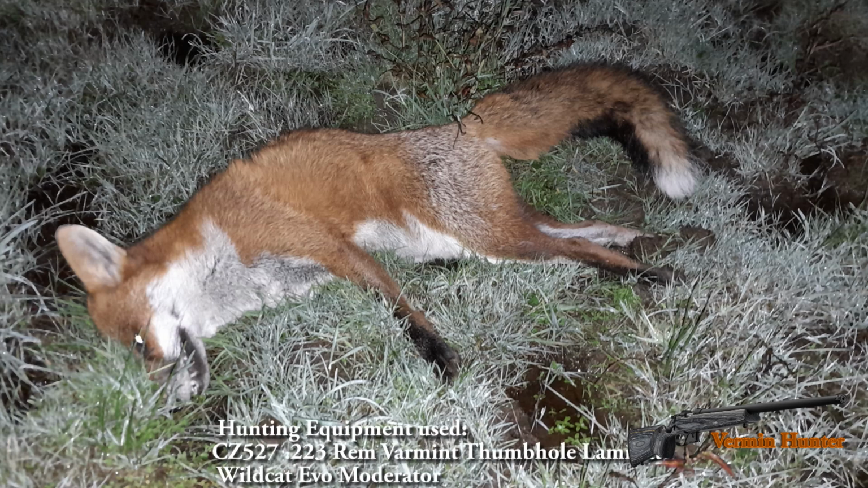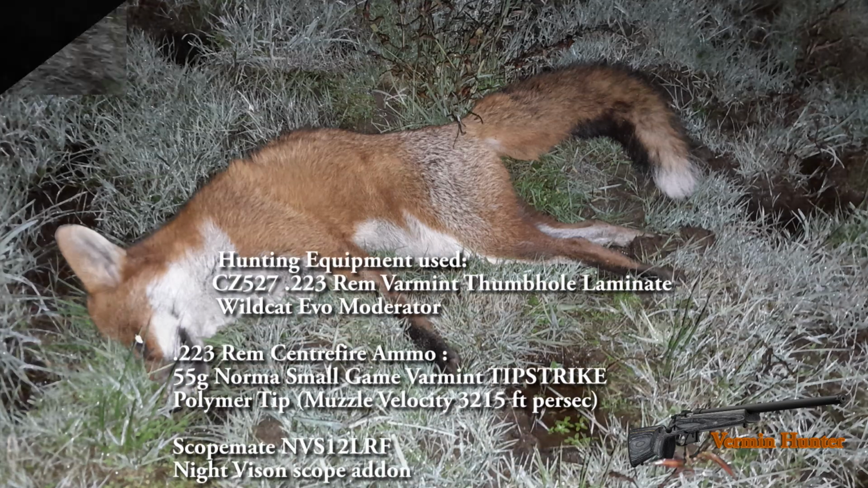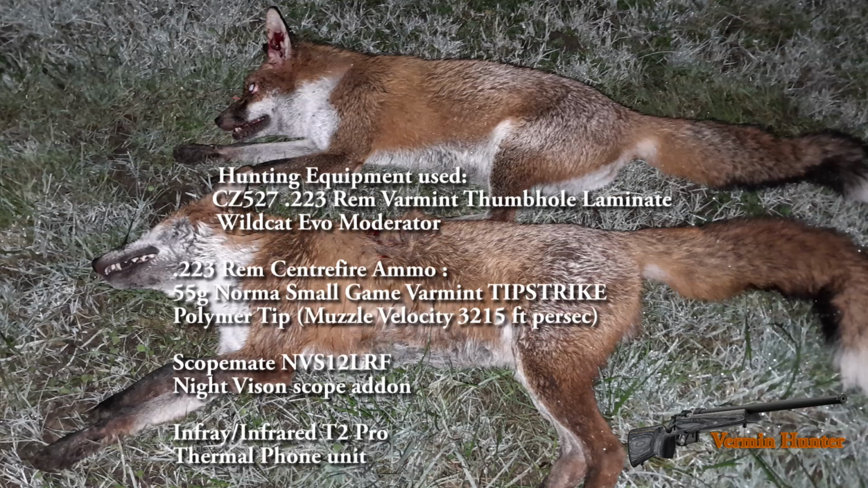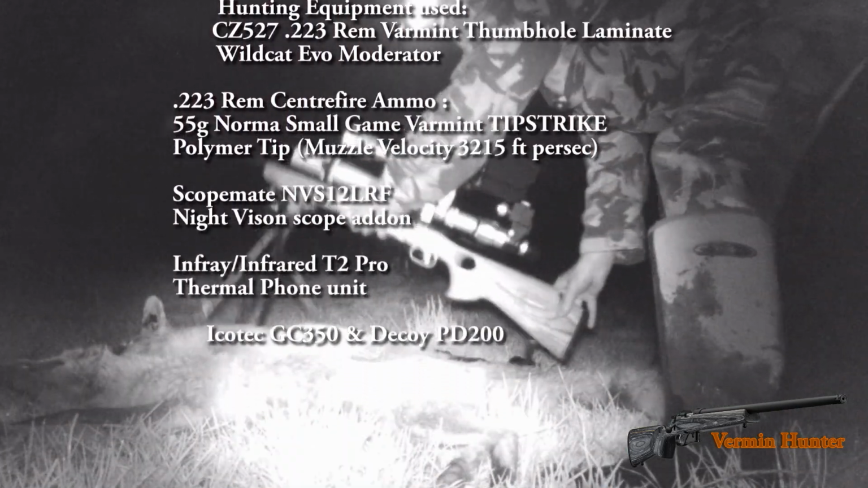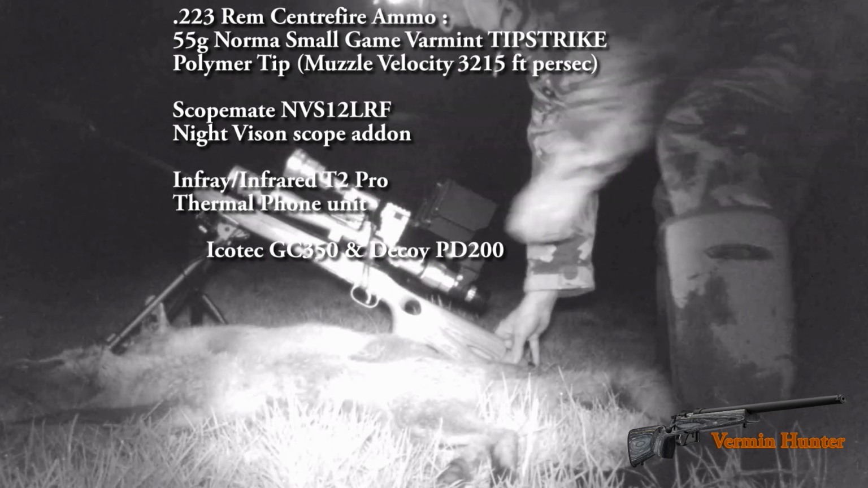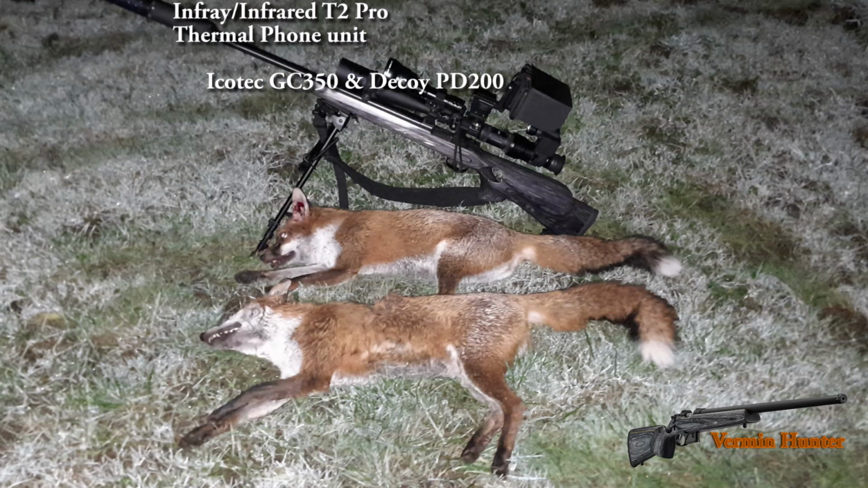The hunting equipment used is the CZ 527 .223 Rem, the thermal laminate, the Wildcat Evo moderator, and the .223 centrefire ammo is the 55 grain Norma Small Game Vermin Tip Strike. It's got a polymer tip. As I said, the Scopemate, the NVRS12 LRF, and the T2 Pro.